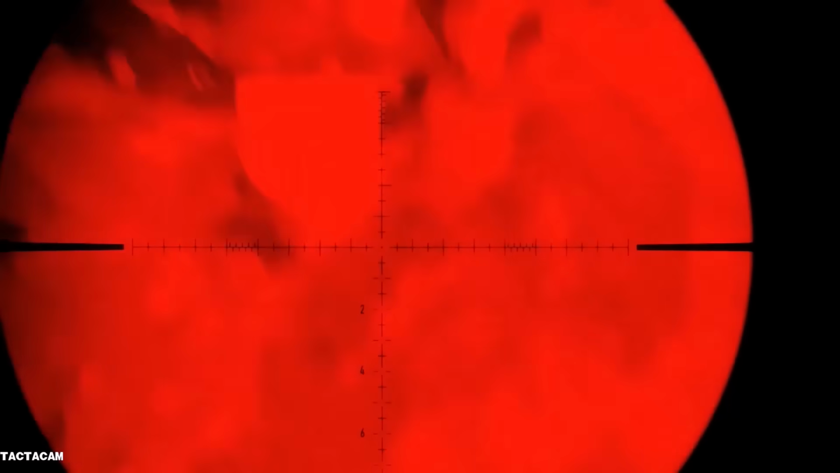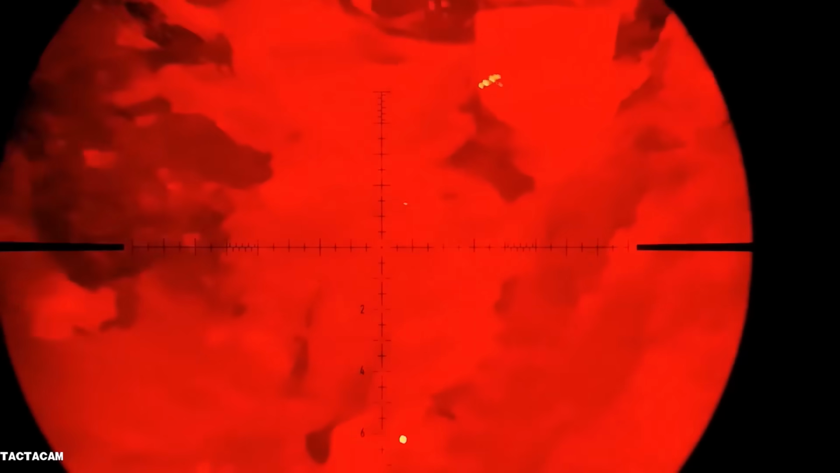But it's a lot harder to shoot them on a lamp. I'm used to night vision now and thermal, and I was struggling finding these. Oh yeah, it's like old times with the Coyote light. Yep, there.